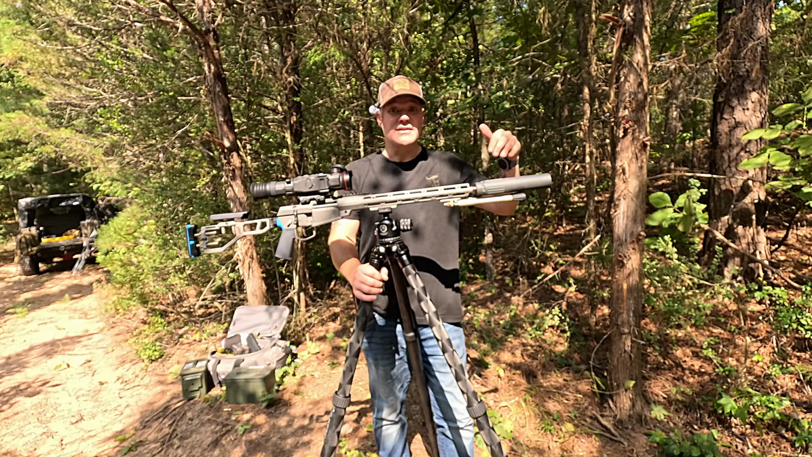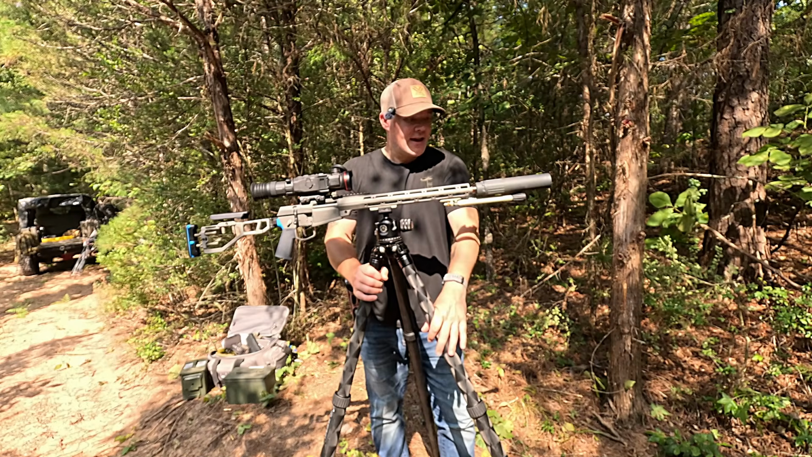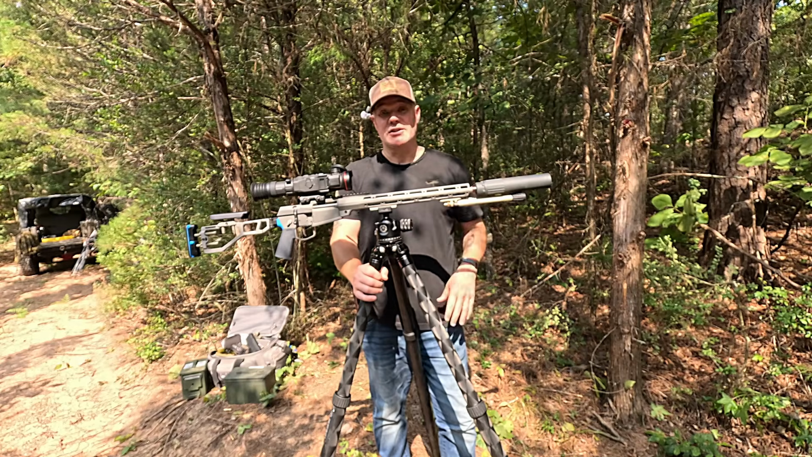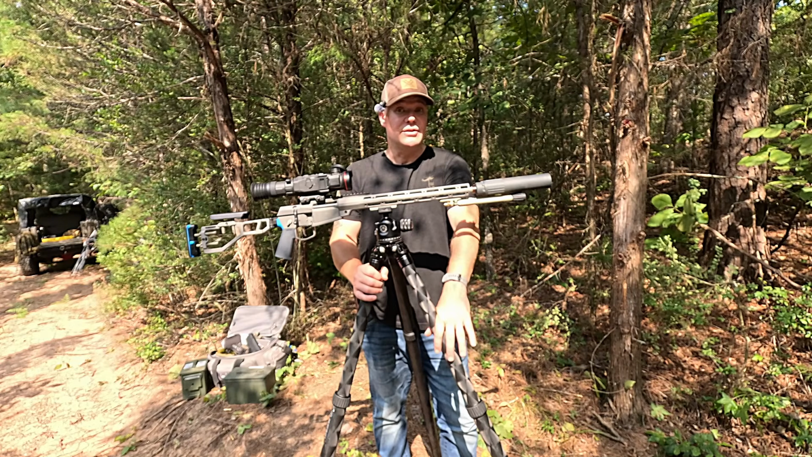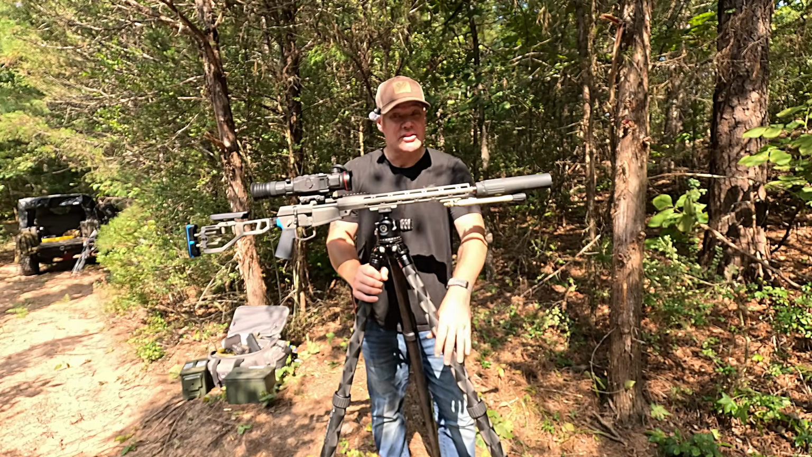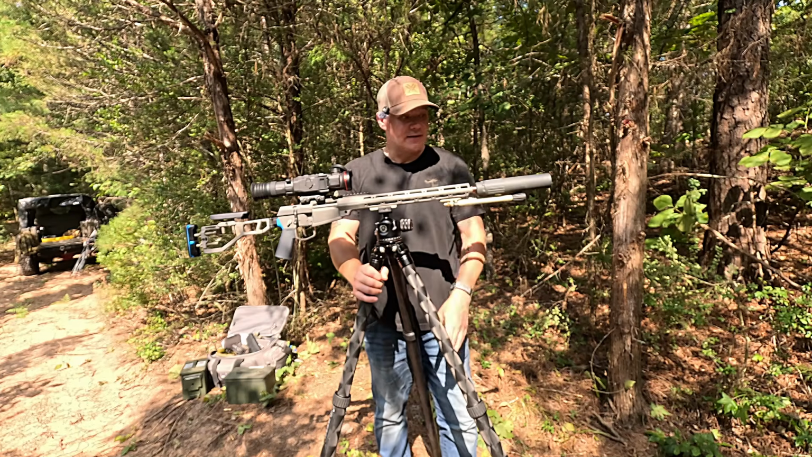This is quieter than my RC3 Surefire that's on my 5.56. And I've shot this a few times without hearing protection in, and I didn't have an issue. I'm not recommending to not use hearing protection. Use your hearing protection regardless, but it is a fantastic suppressor.